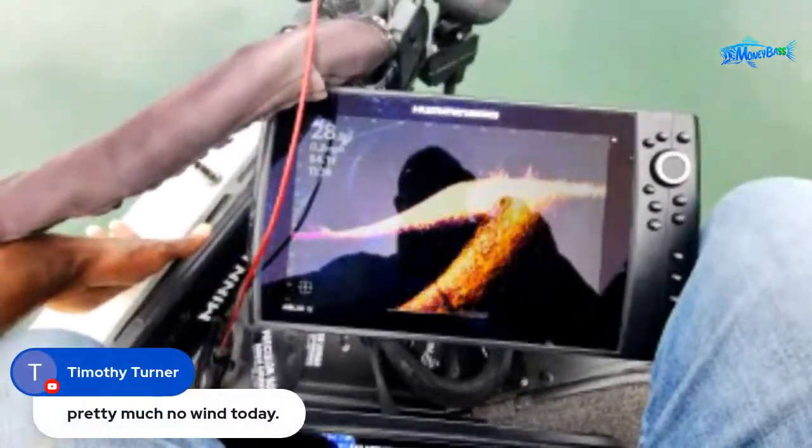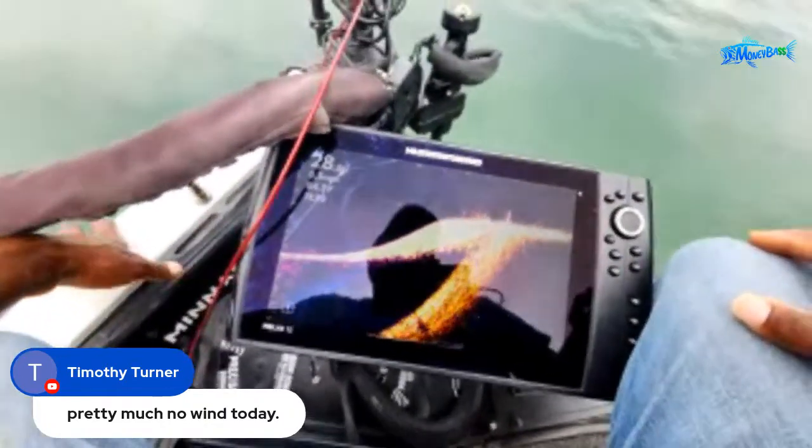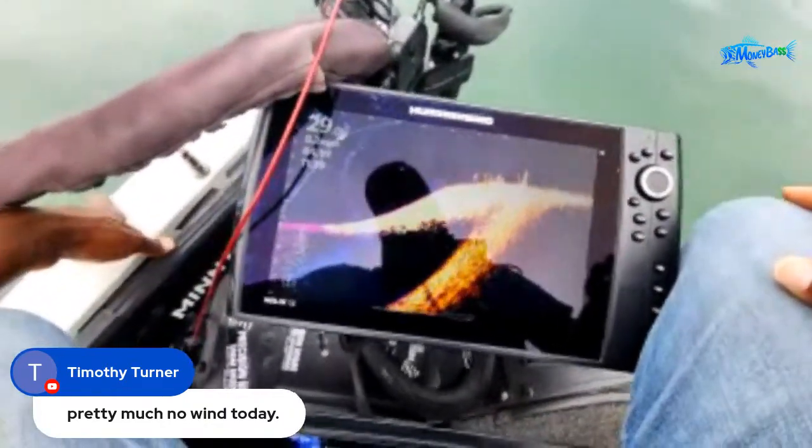All right, Timothy Turner says pretty much no wind today. Yep, that is right. This is a very, very slight breeze right now. I don't feel the breeze at all.